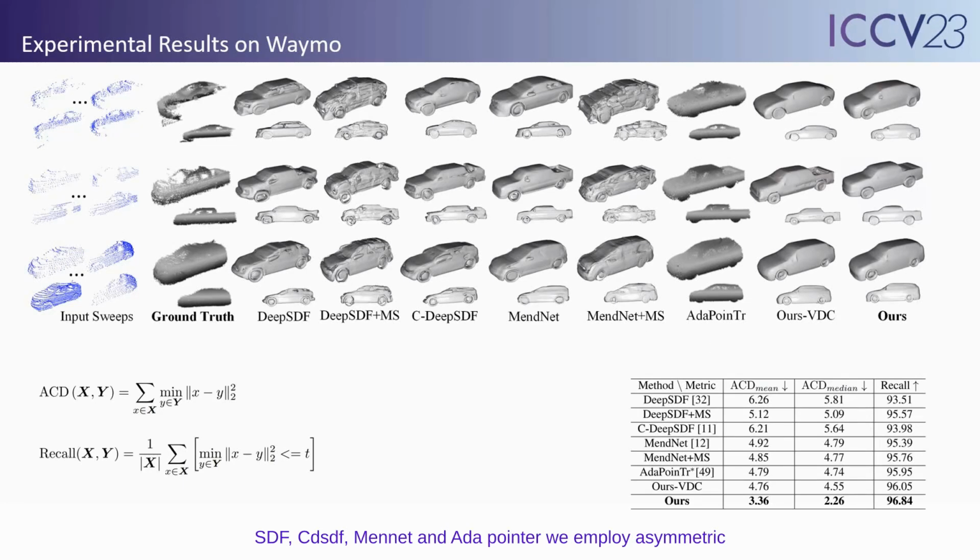We compare our approach with four state-of-the-art methods, including three implicit modeling-based methods: DeepSDF, CDeepSDF, MNNet, and ADA pointer. We employ asymmetric chamfer distance and recall as metrics. Note that with multi-sweep point clouds, competitors generate multiple reconstruction results, so we compare with the best single-shot reconstruction result, which is the mesh with the minimum ACD among the multiple single-shot reconstructed meshes. Furthermore, we report the results of DeepSDF and MNNet with multi-sweep inputs, denoted by MS, in which we stack the partial point clouds of multi-sweeps into a single point cloud and perform single-shot-based reconstruction on this stacked point cloud.